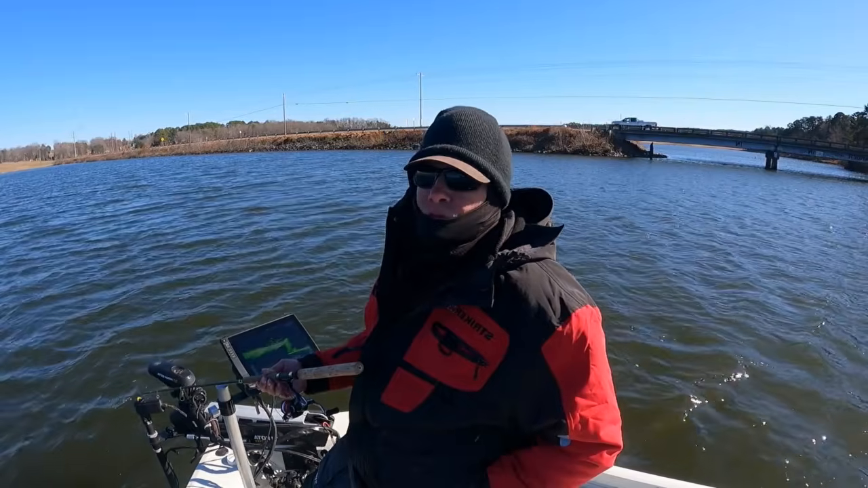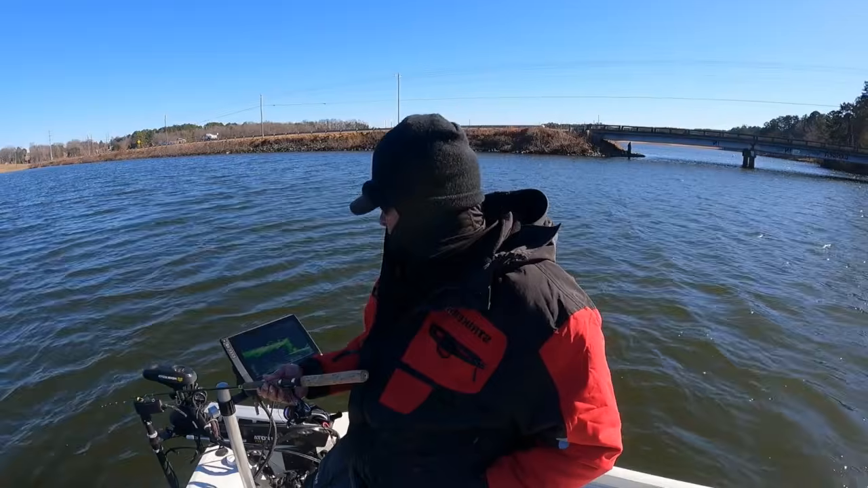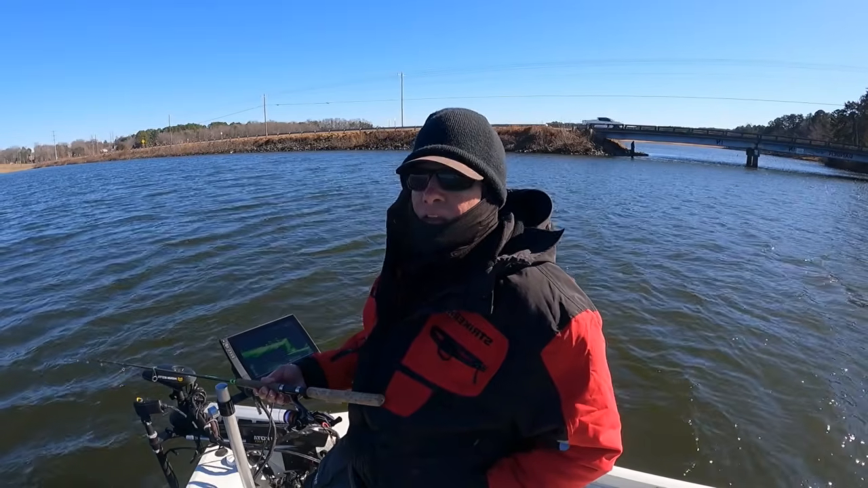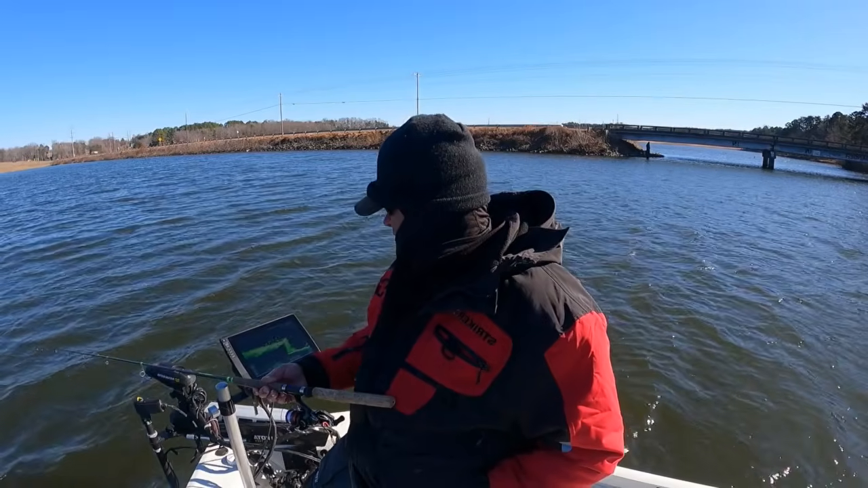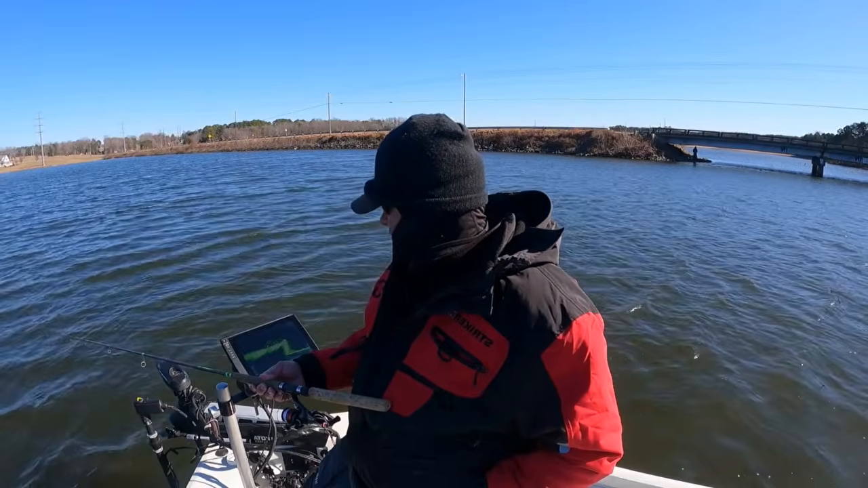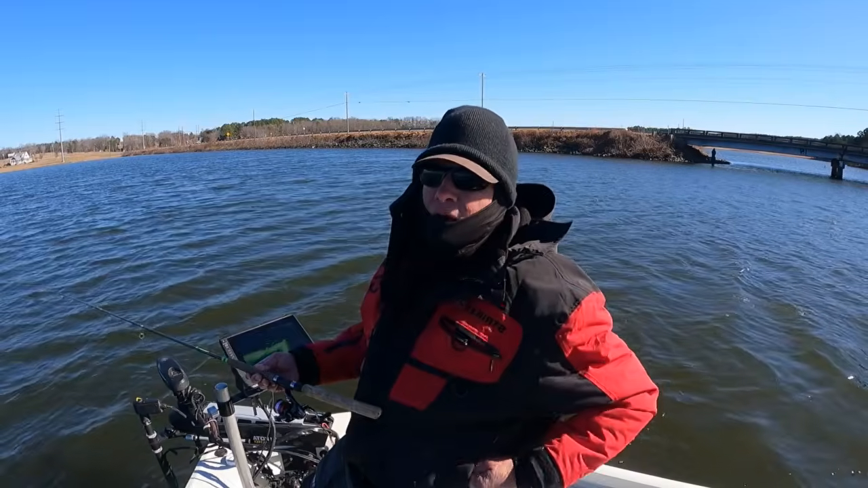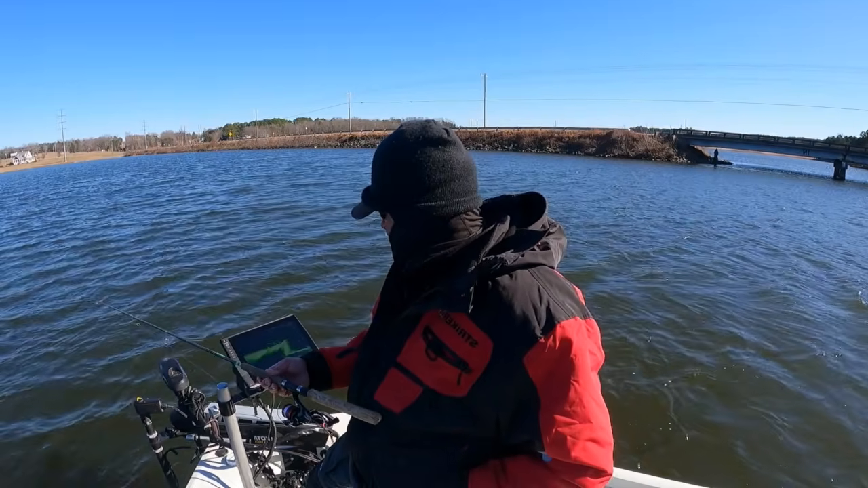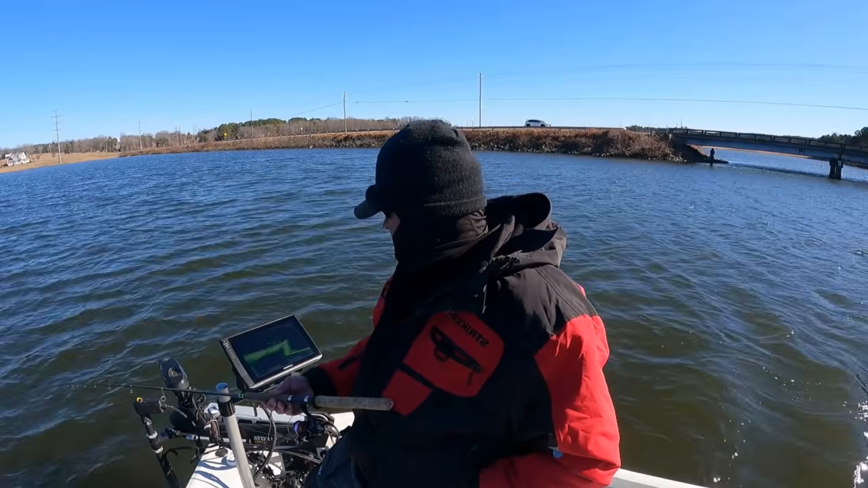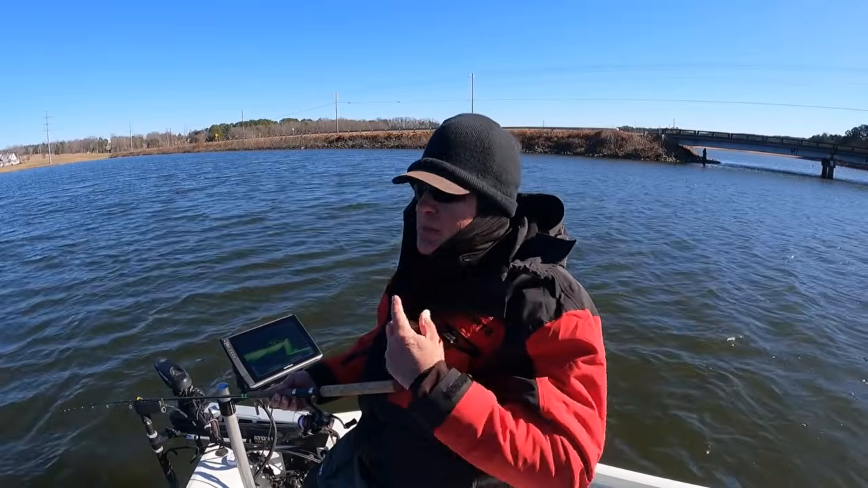And I see fish moving. They move over and look at the bait, but not eat the bait. That tells me they're just not in an eating mode. One just came right up there at the lure, I lifted it away from him like you're supposed to, waiting on him to bite, and he just turned and went right back down. So that tells me they're not in what I call a feeding mode.